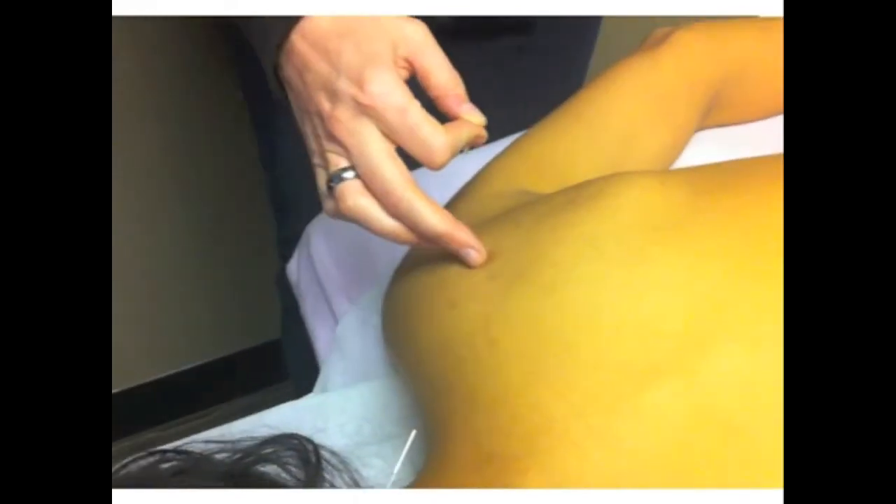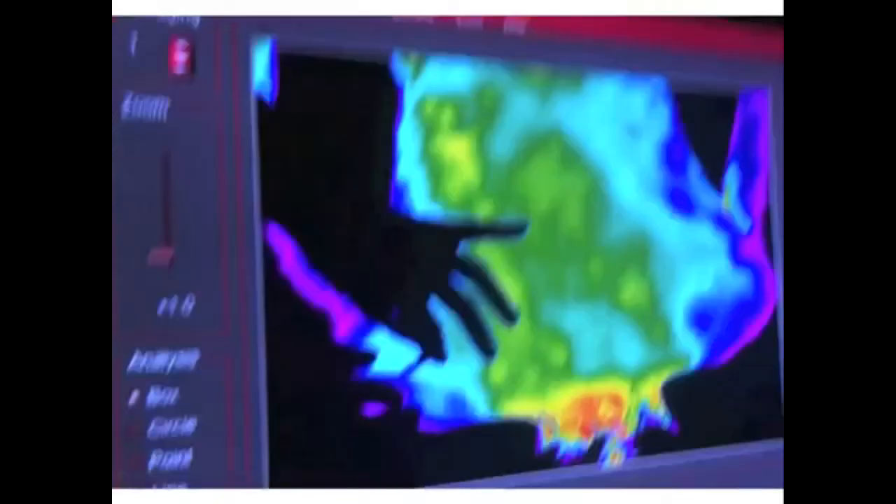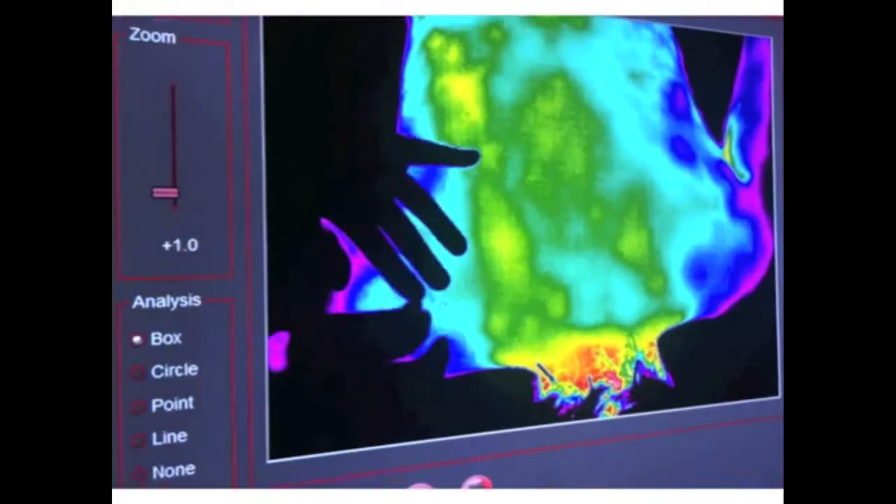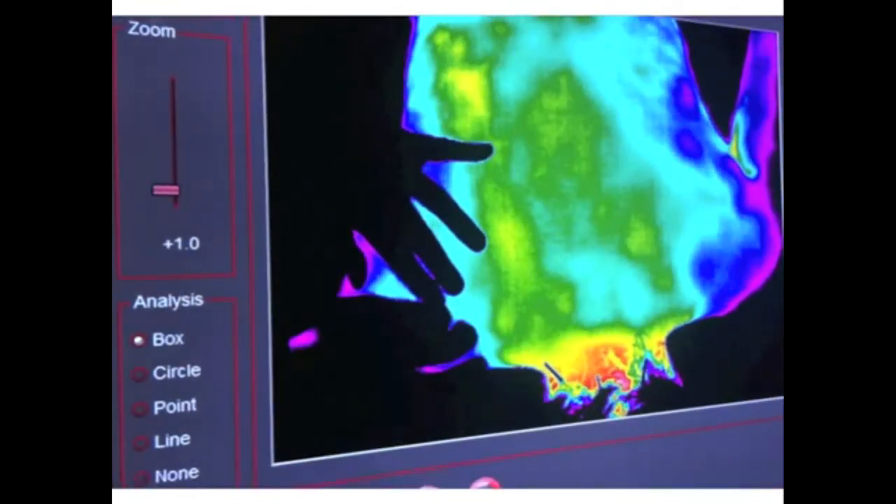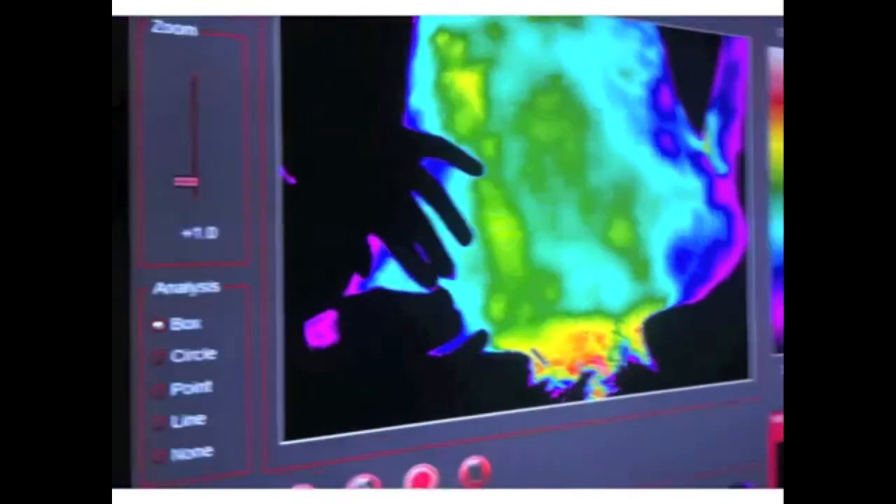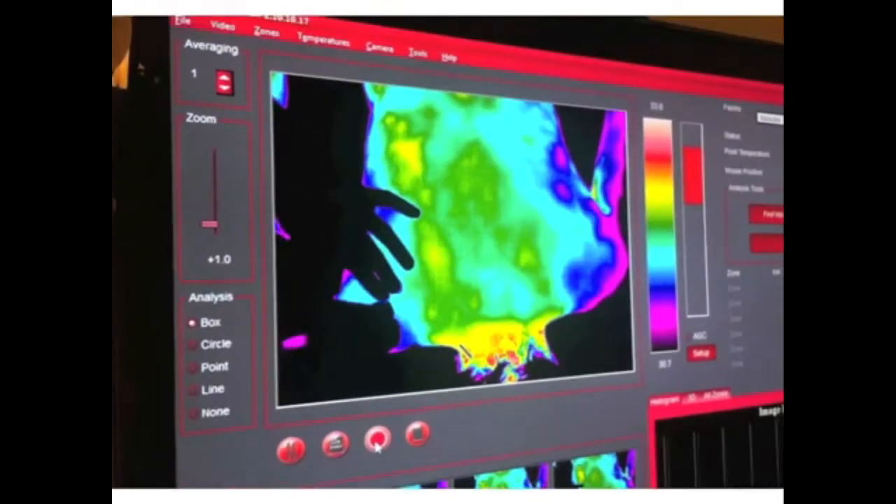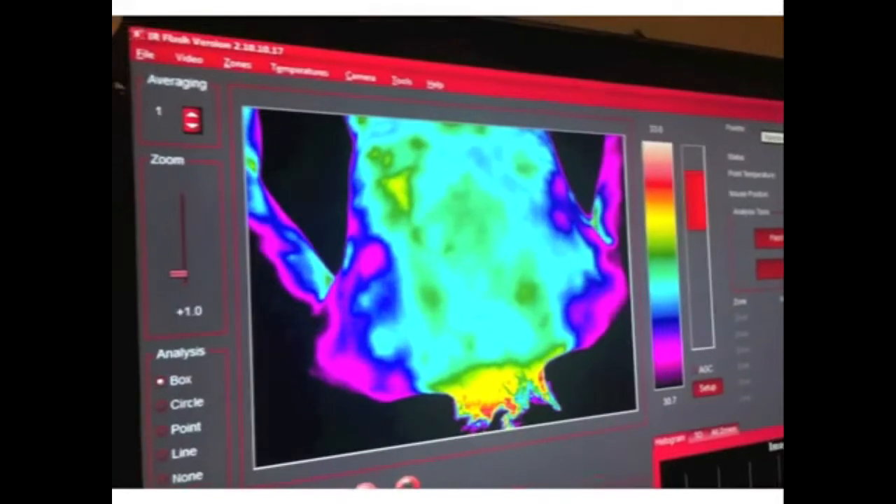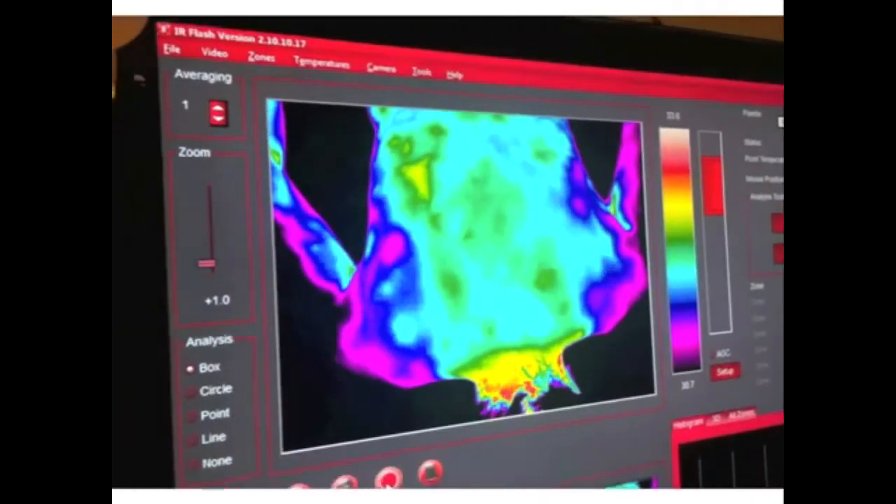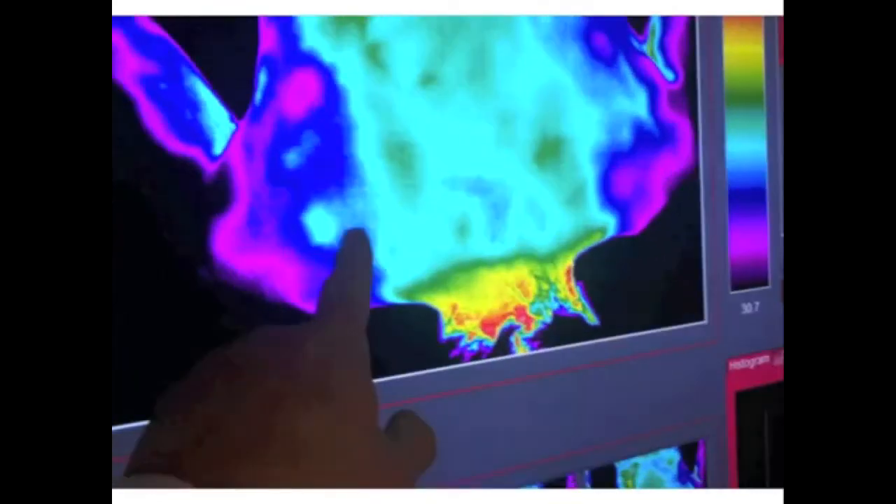Now the therapist is using the video screen to locate the focal heat associated with the small intestine point in the upper right scapula. You can see how precise the needle placement can be. This video shows the after effect of needling the point. Notice how cold the surrounding shoulder blades became, in the purple, after this segment of the treatment.